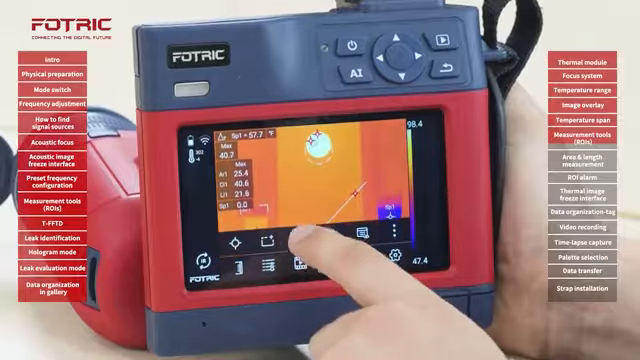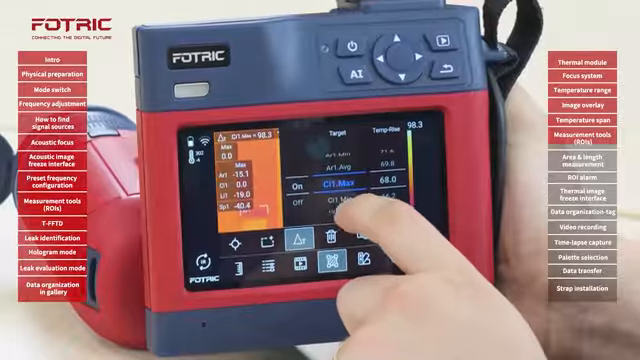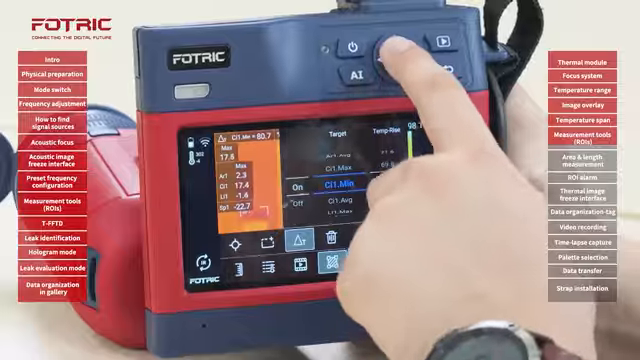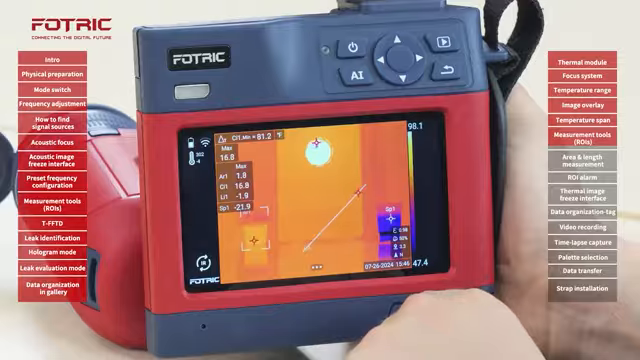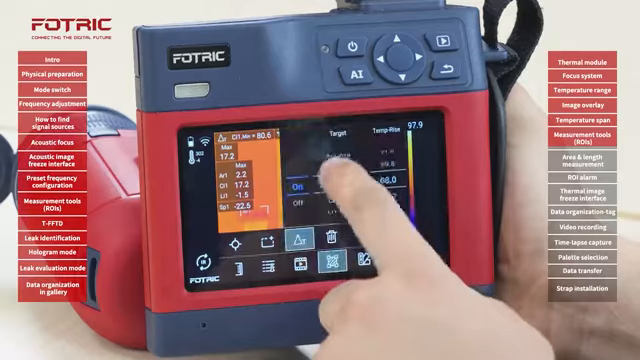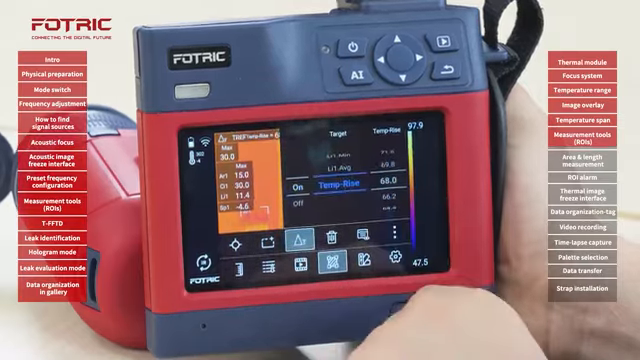Another way of doing that is by choosing, let's say, the minimum temperature on circle 1. Now the reference is not the hottest spot, but the coldest one. That becomes my new reference point. The second method is not using an area's temperature as reference, but a fixed temperature value.